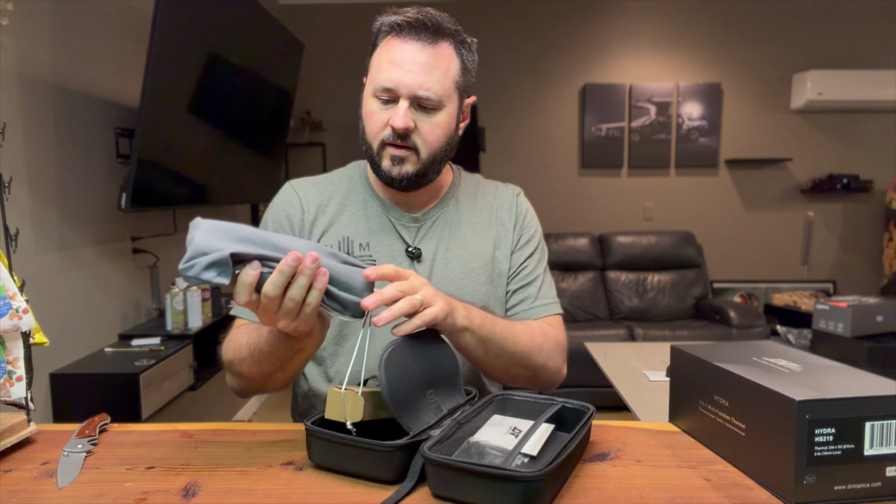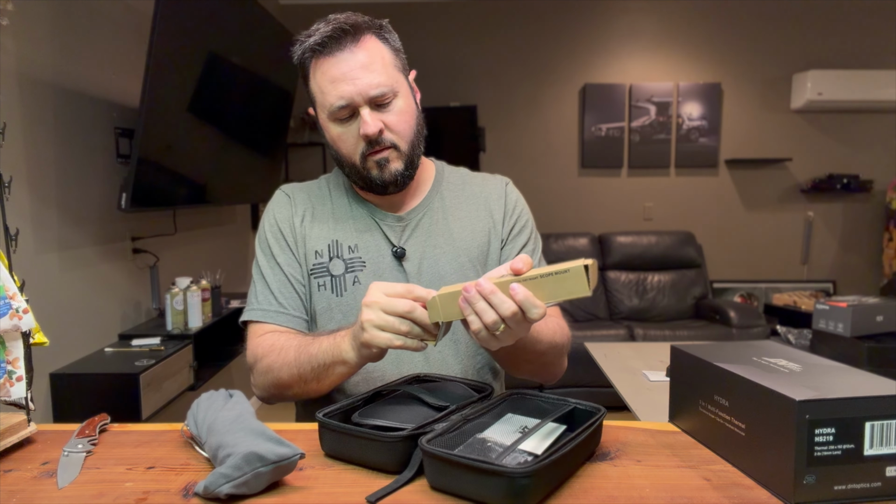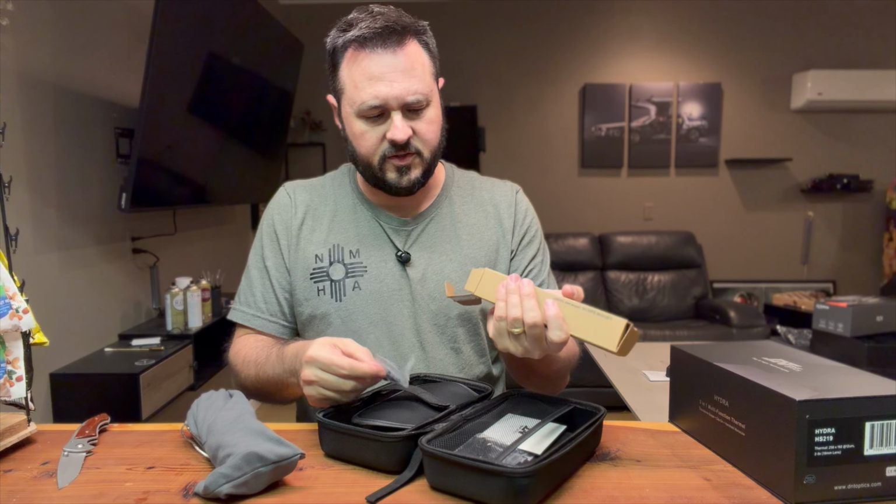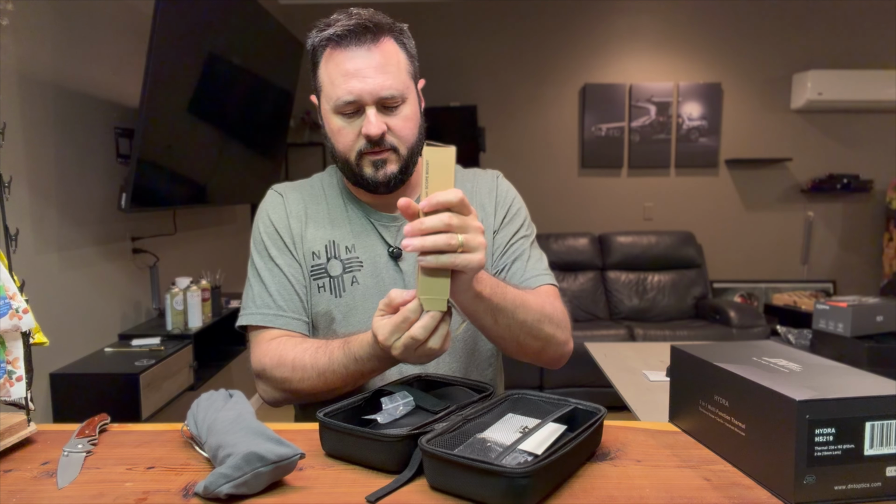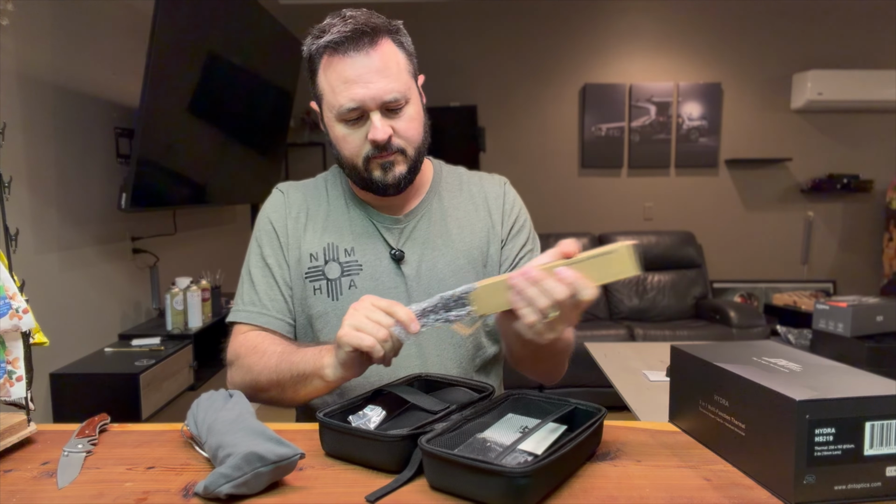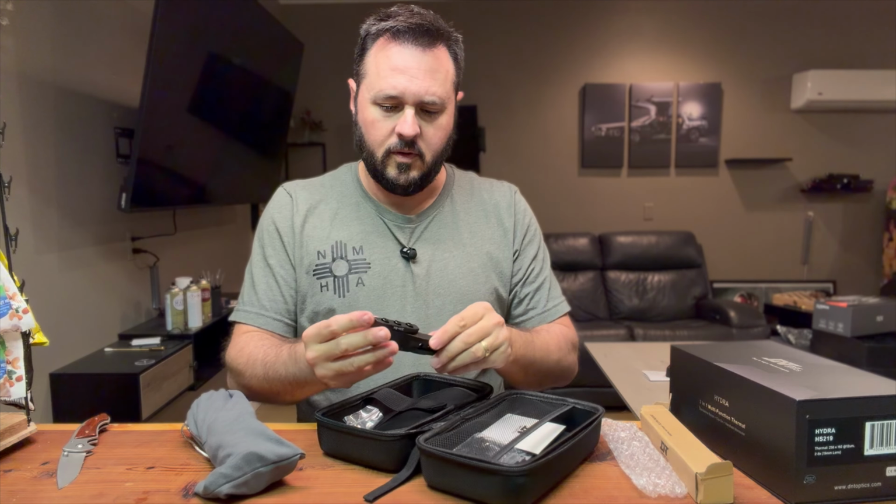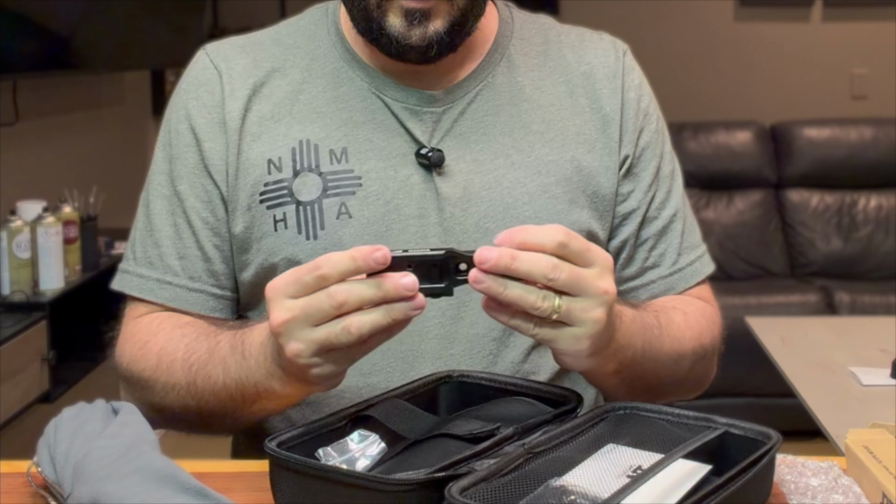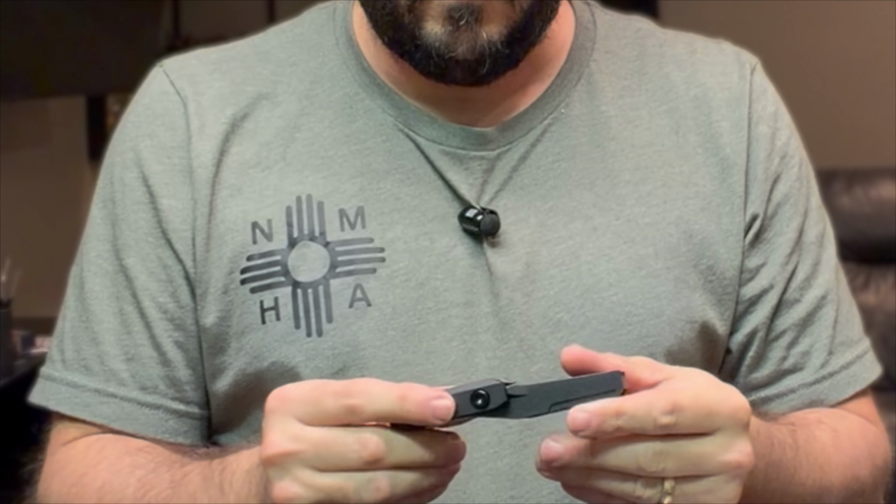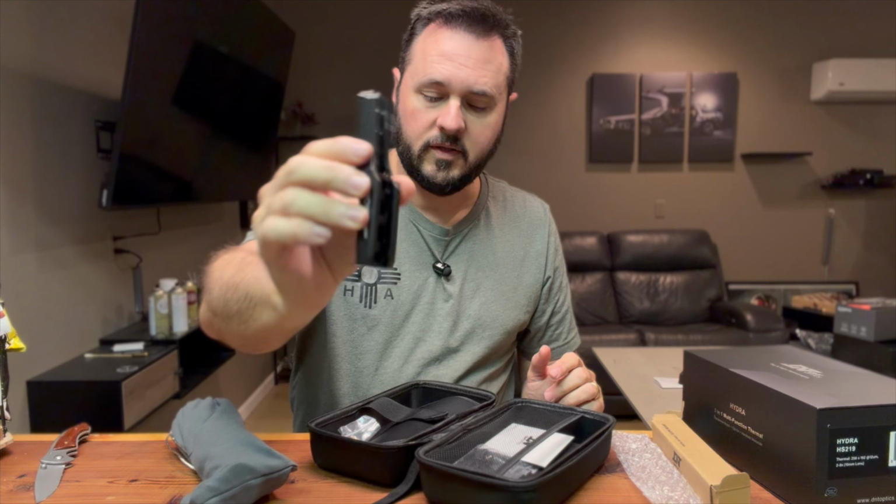Let's check this out. Oh, we got screws. So this must be the mounting plate. There's a little hex wrench. Okay, so it's not a quick release, but that's what that looks like.